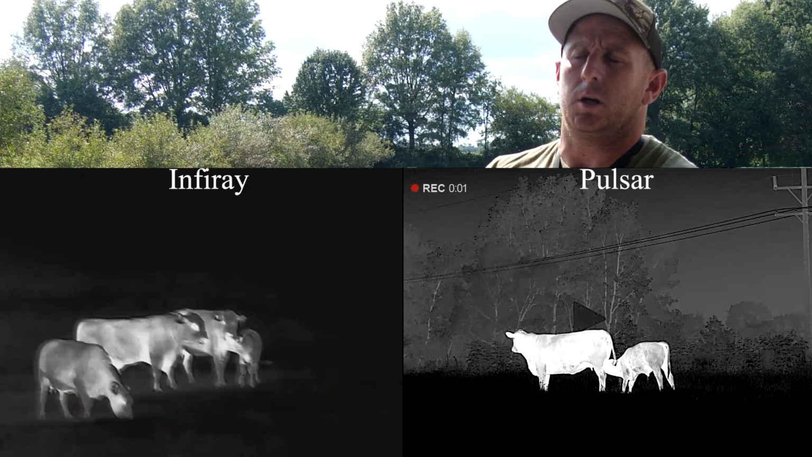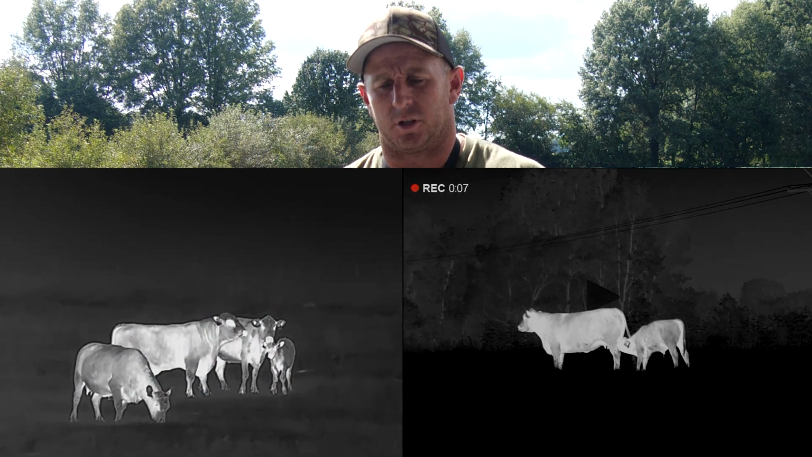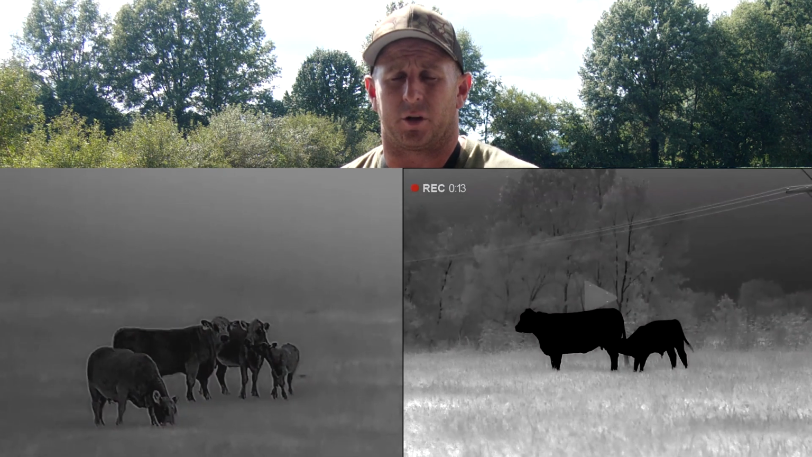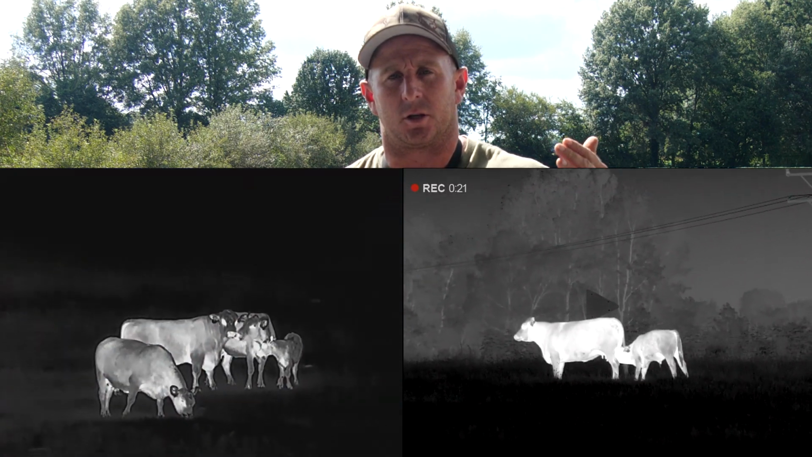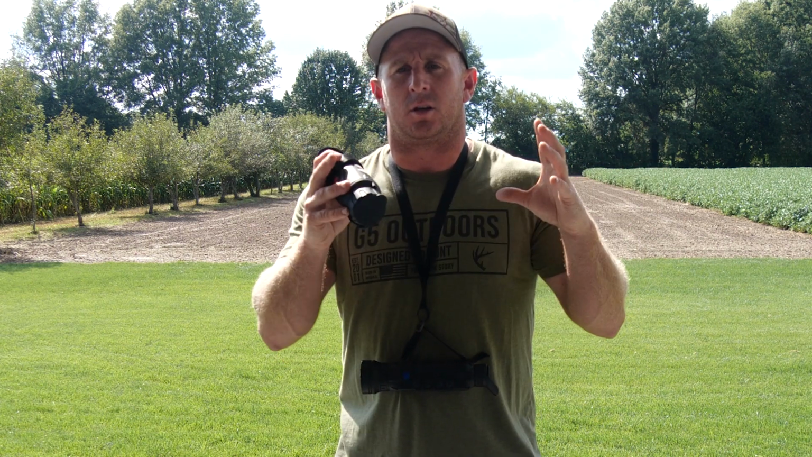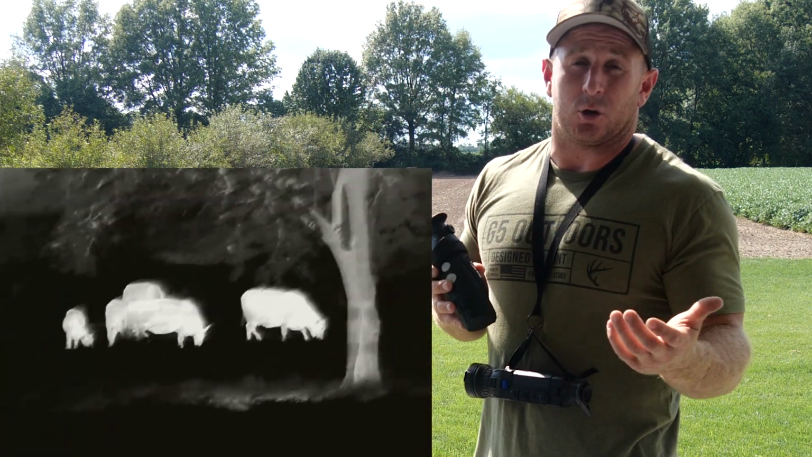There were some cows that I stopped and recorded on the side of the road, and it was a different evening, a lot cooler weather, and I thought they looked crystal clear. They were only probably 50 to 75 yards away, and I was actually impressed with the Infiray because of the color differentiation on the actual cow. It wasn't like the cow was just black hot or just white hot. The whole animal wasn't one color. You could see the different shades of gray or white and black. You could see a big difference throughout the cow, end to end, which actually looked better than Pulsar.